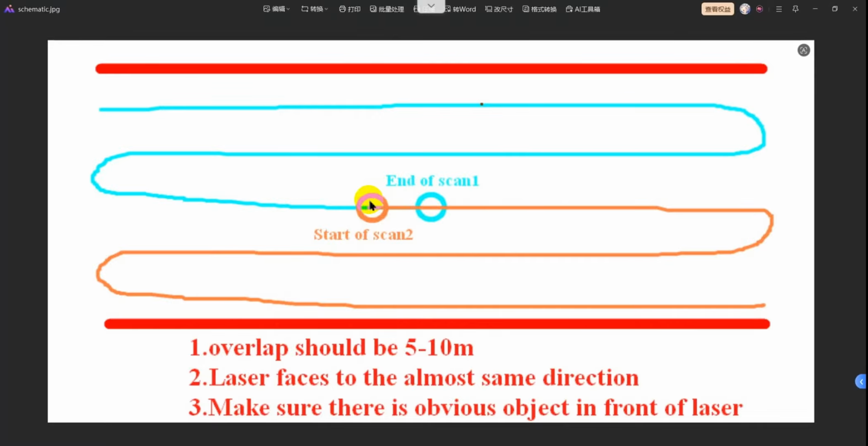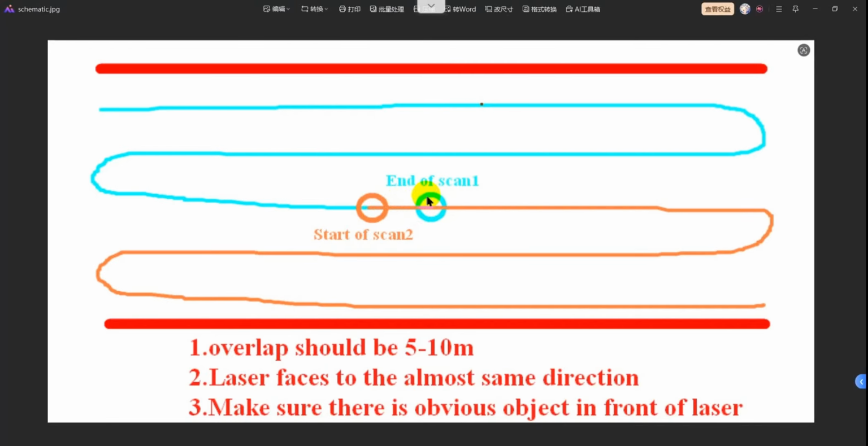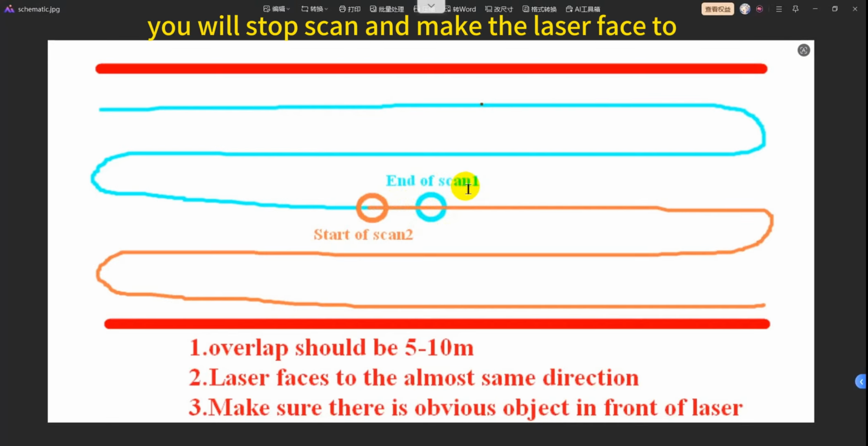That is the first skill. The second point is that the laser should always face almost the same direction. I mean, you ended scan 1 at the blue circle, the end position of scan 1. At that moment, you stop the scan and make the laser face one direction.